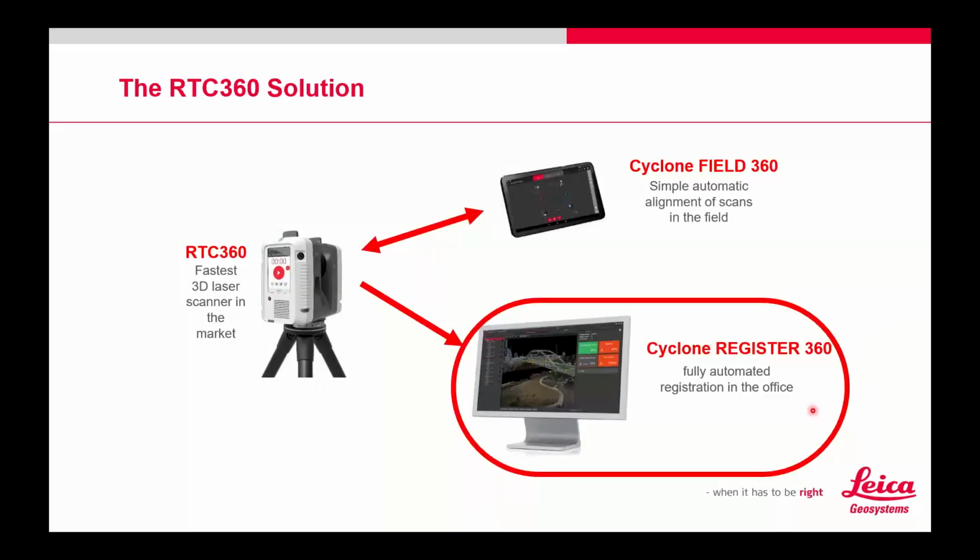So that brings us to the overall RTC360 solution. I know I'm introducing another factor in this slide that we didn't really discuss, which was the Cyclone Field 360, which is a very handy app that can work on iOS or Android for controlling the RTC360. It is not required, however. You can operate the RTC360 fully on the control pad. It's just a matter of picking it up and hitting that play button, and away you go.